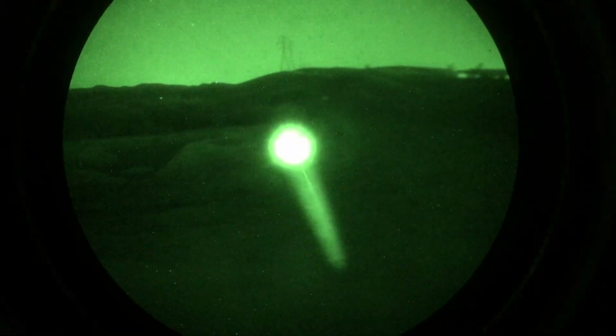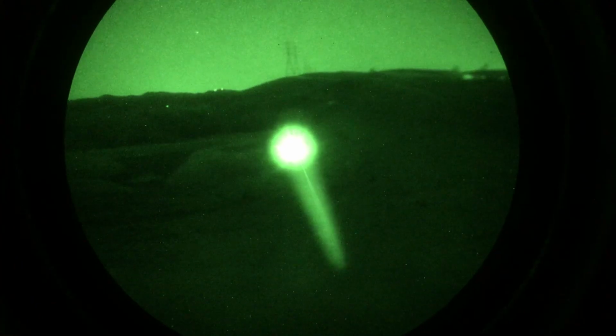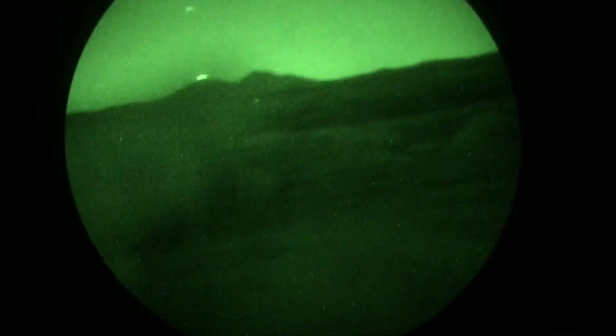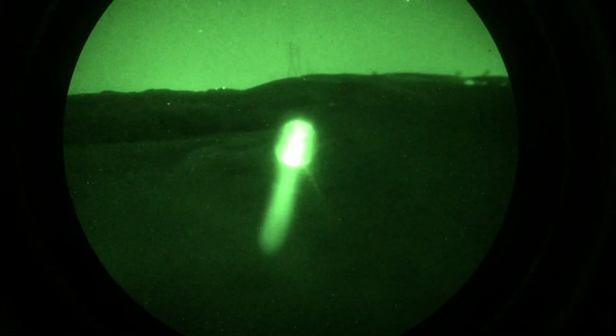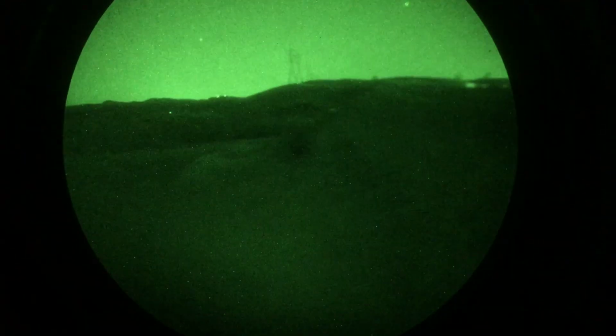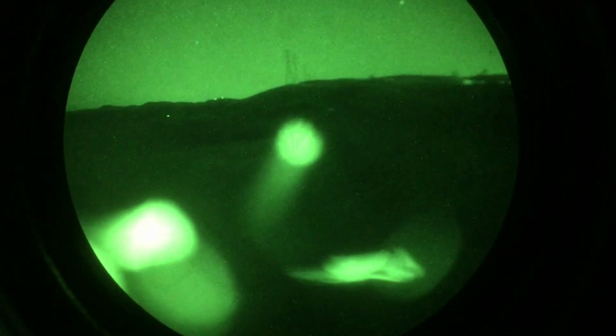I think something up close. There's 200 yards. The MAWL, LA5, and then the NGAL.